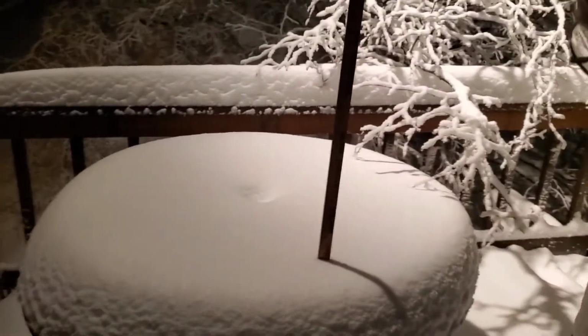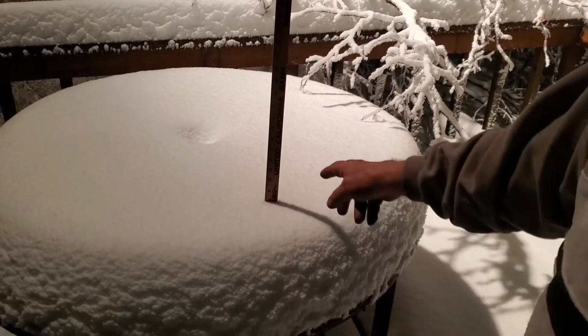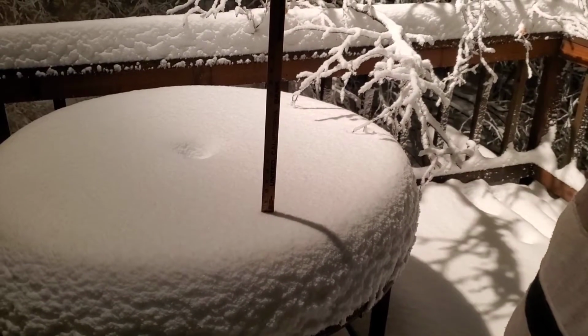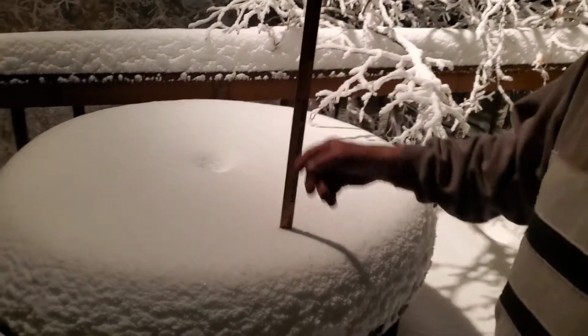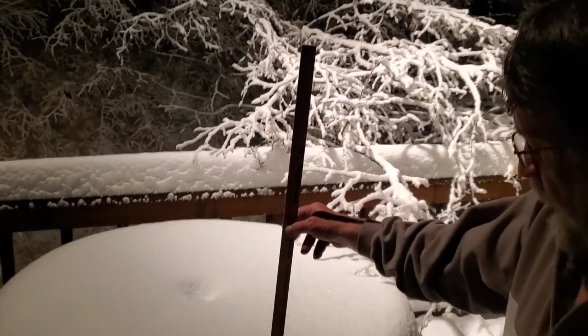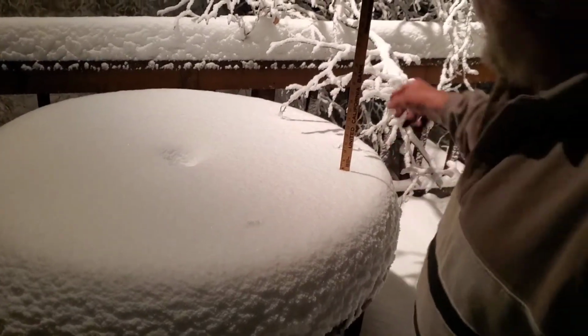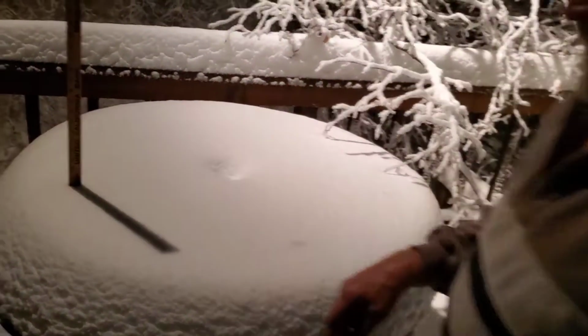Oh. Look at that. So 8 inches. You think that it would be more? I thought it was more than that. Well, it's settled. It has melted a little bit. I would call it 9, but we'll say we only got 8. Well, that's good still. See, a little less there. A little tiny bit more here because of the house, I think. See, look at that. Now you can say 8.5.